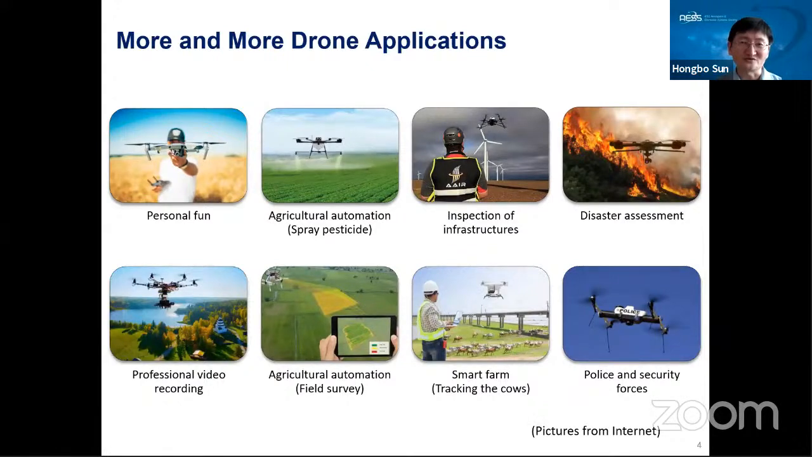Okay, I think now everybody knows that drones have been widely used for many applications. For example, maybe some of you even have your personal drones to take photos or videos. Drones are also used for agricultural automation, for example, spraying pesticide and field surveys of farmland. They are also used for inspection of infrastructures.